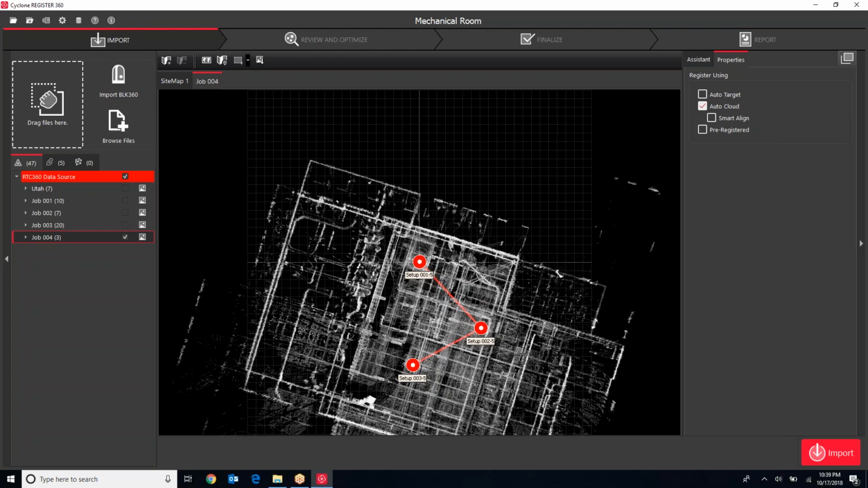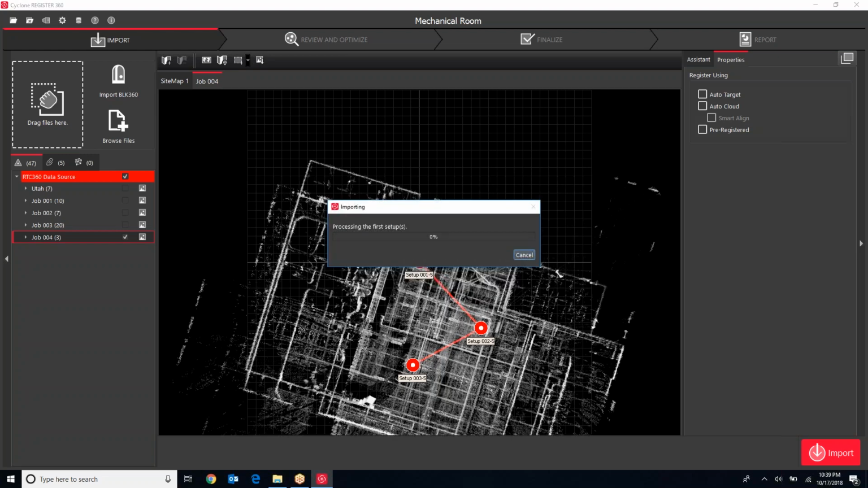So I can go ahead and uncheck the automatic target or auto cloud. If I didn't have an RTC scanner, I might use some of these functions to help me register them. But in this case, I do not have to worry about it. And I'm just going to hit the big import button. Again, loading times will vary. I didn't check the size of this data set, but I imagine it's a couple gigs.